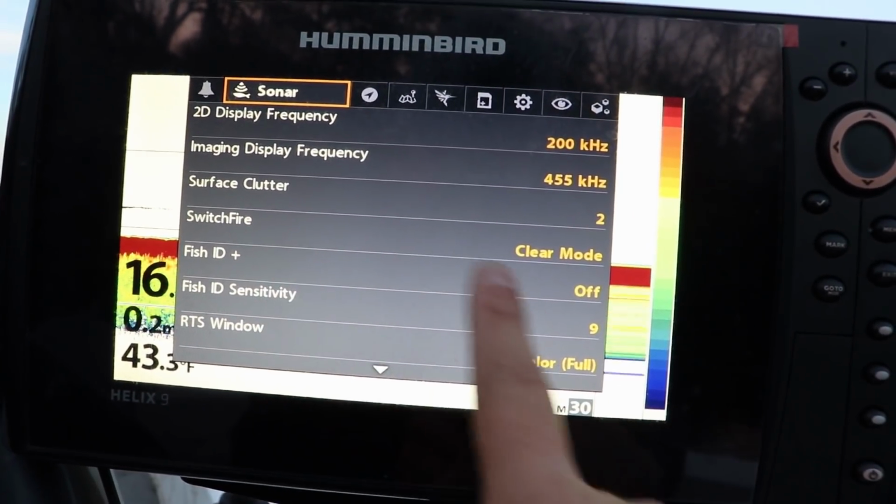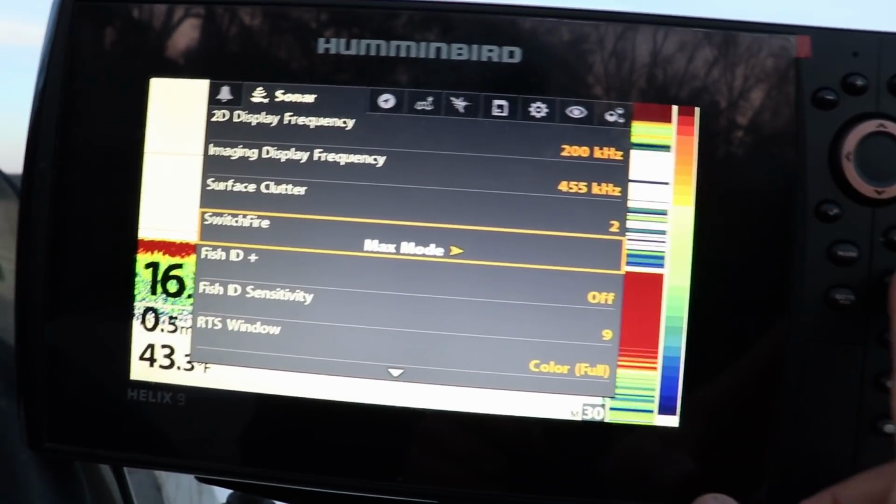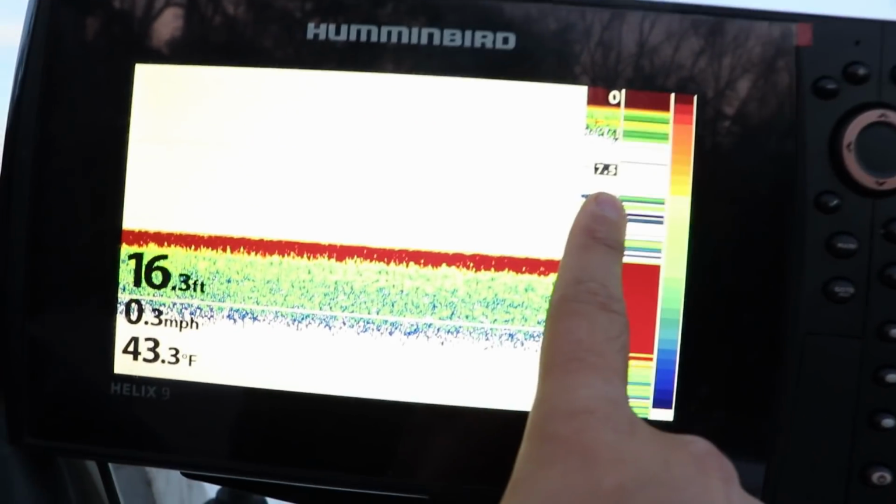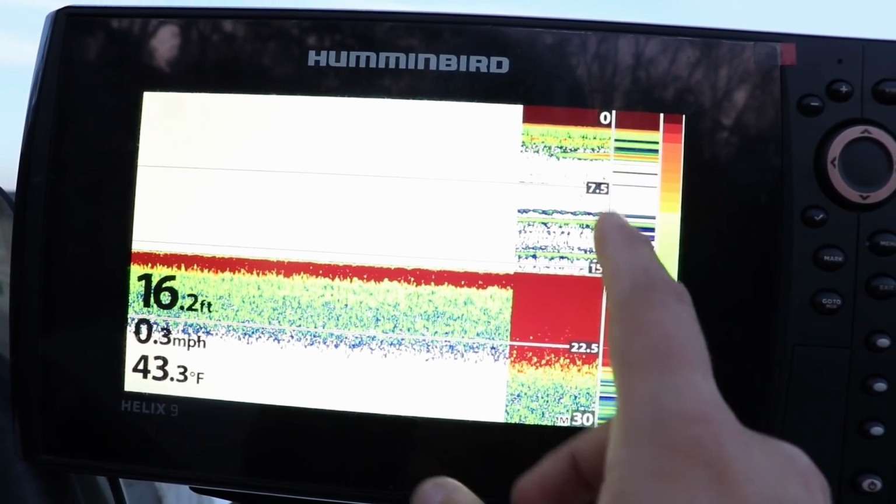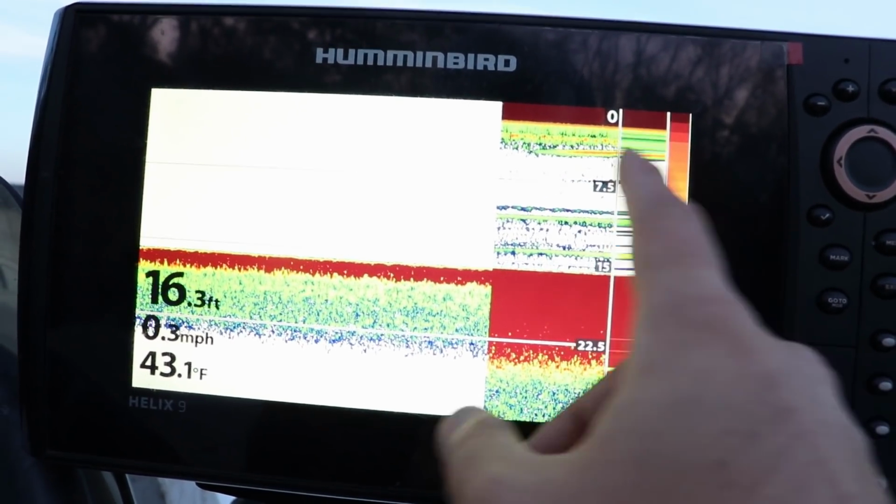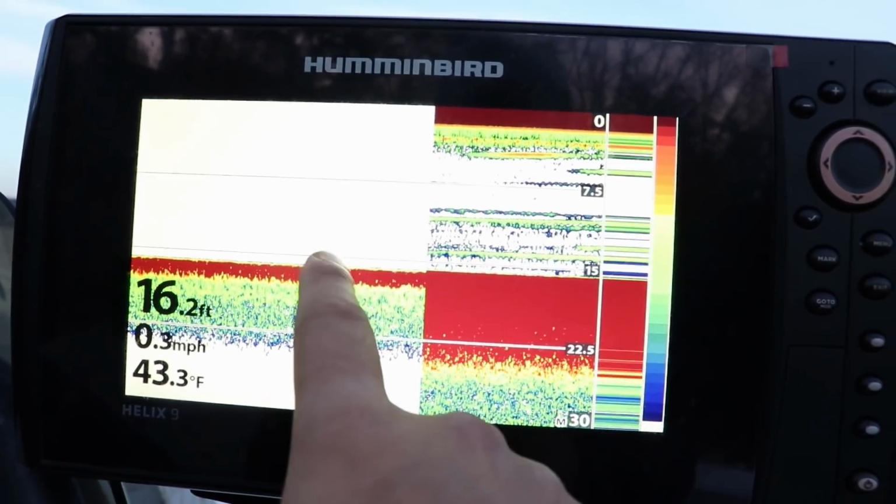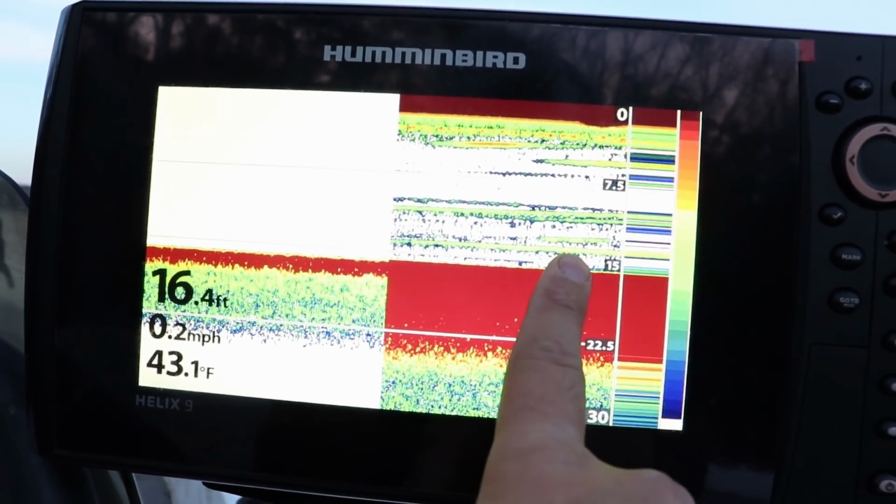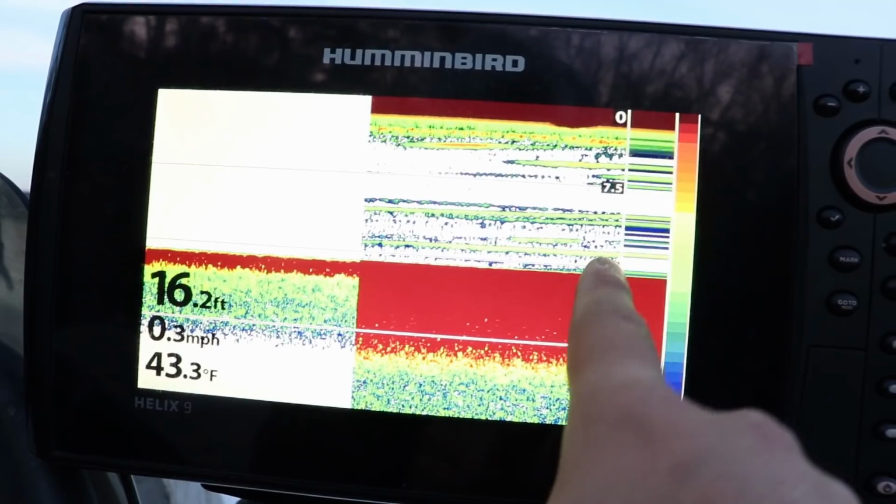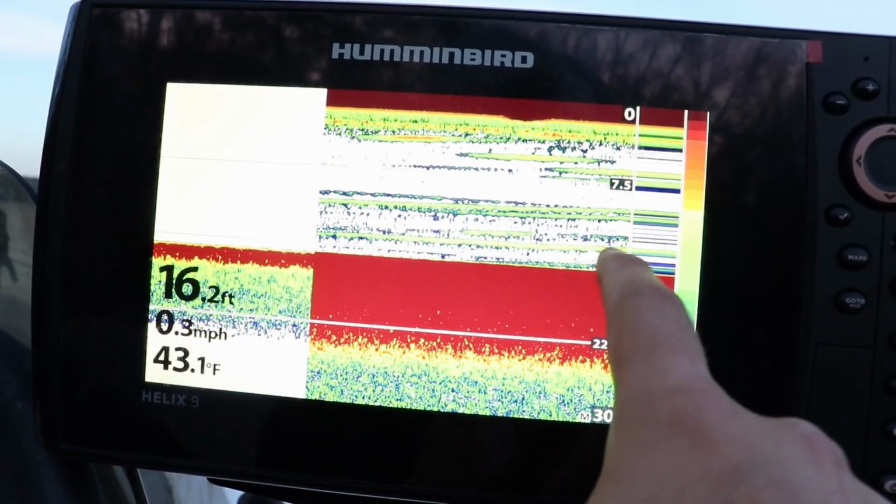You notice I have this switch fire mode set at clear mode. If I turn it to max mode, it's going to send a stronger, I don't know if it sends a stronger signal, but it picks up a lot more data, okay? And it seems kind of cluttered. But if you're picking up small little blips when you're in clear mode, switch it to max mode, and you'll be able to see a lot better a picture of what actually is down there.